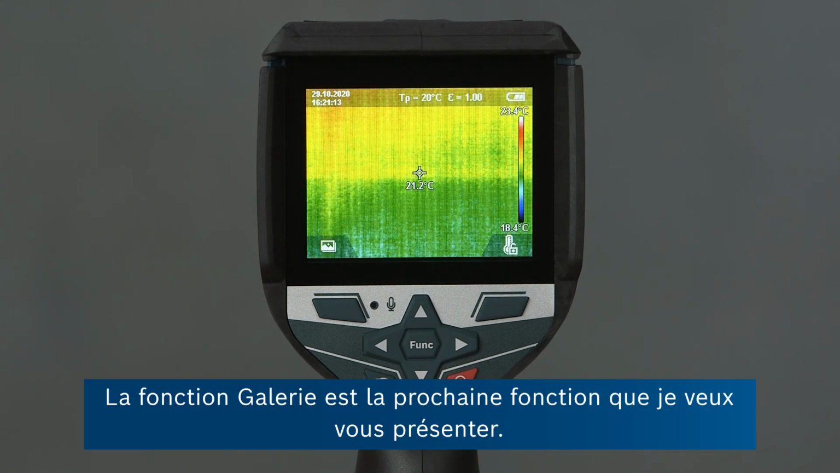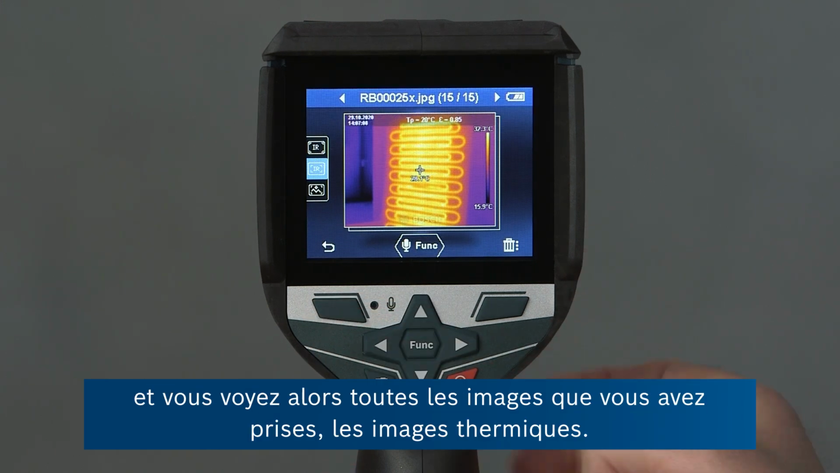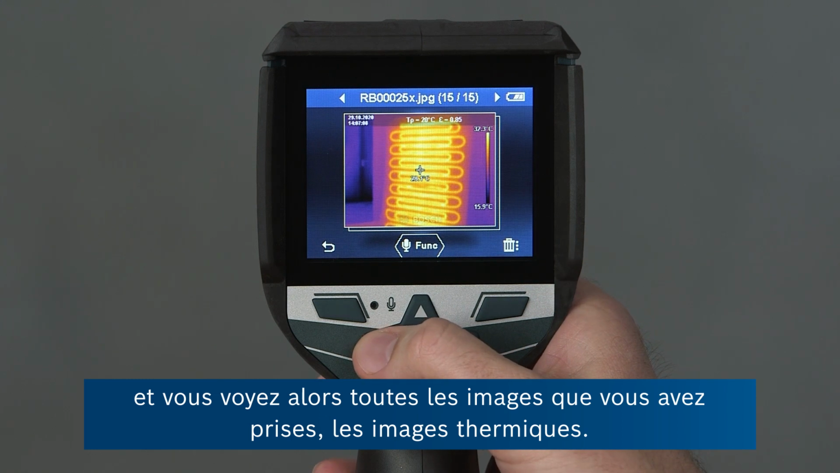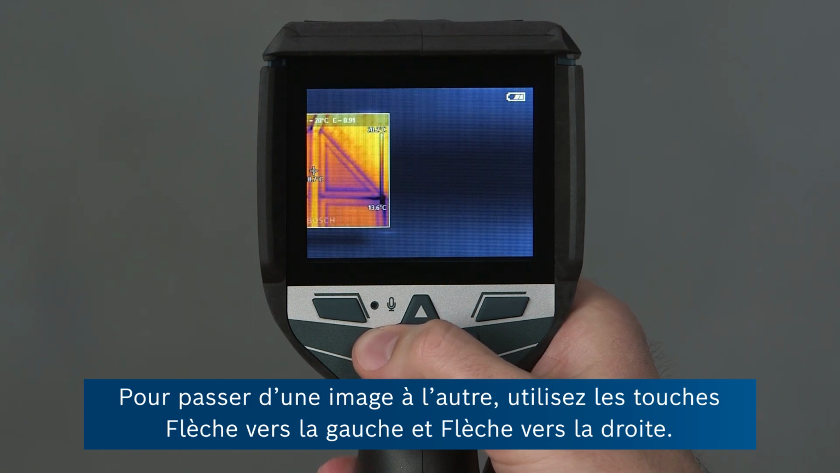The next feature I want to show you is the gallery feature. To go to the gallery, you press this button, and then you can see a thumbnail of all of the pictures that you've recorded, the thermal images. And with the left and right buttons, you can cycle through these images.